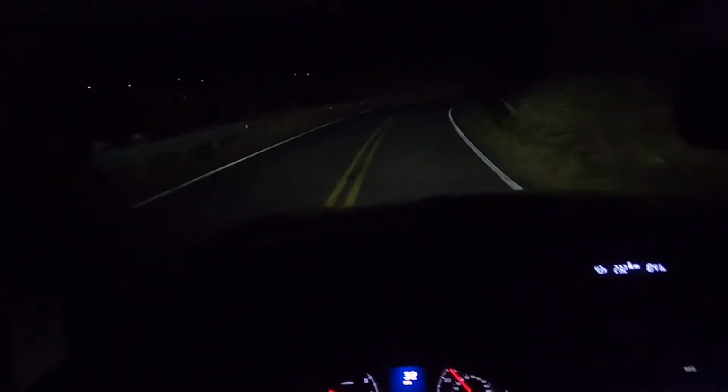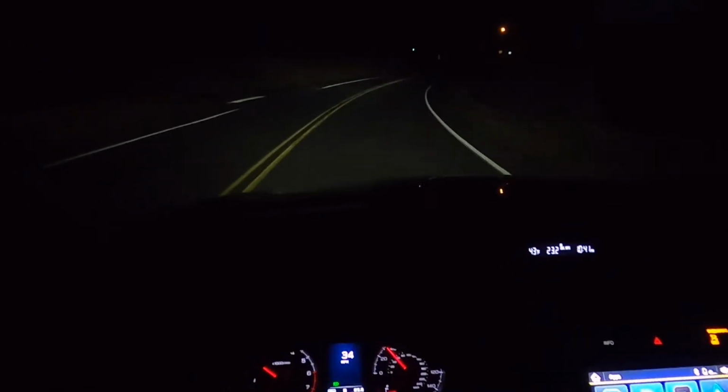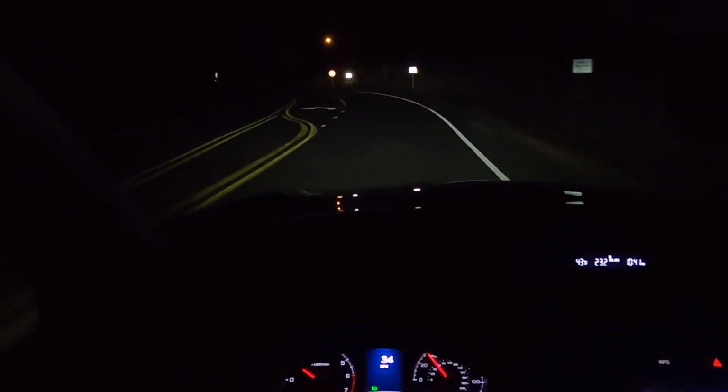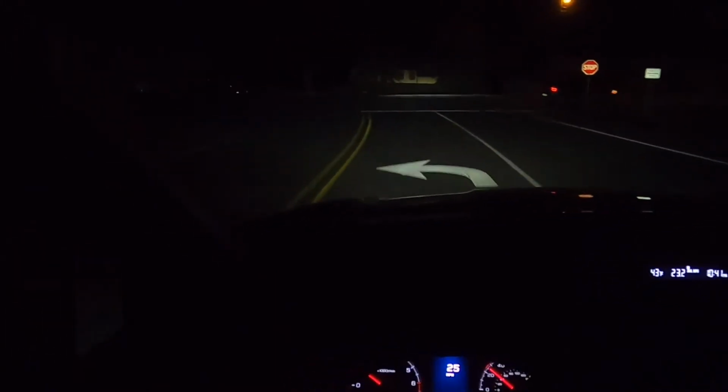So I'm going to do the same route that I did with the Tucson. I'm going to drive through the university, and then I'll loop back around, and you guys will be able to see our little excursion back home. Then I'll also accelerate a little harder when we get to the same street, so you can see those simulated shift points.